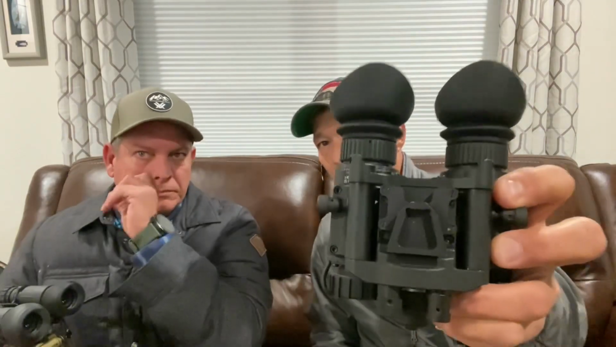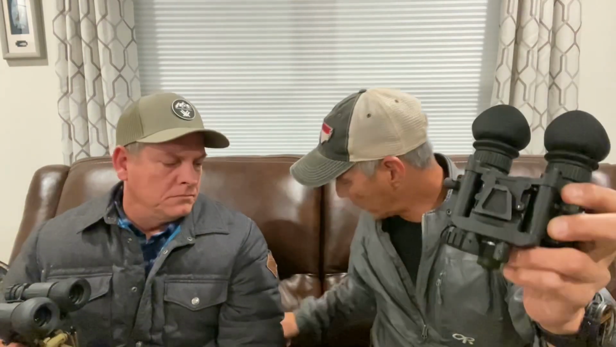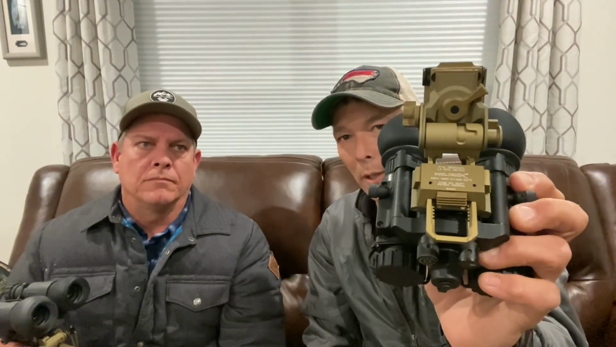So what you do is you buy this, and then you're also going to need the dovetail if you have, let's say, some PVS-14s or something like that. Did yours come with it? Your dovetail? Yeah. Okay, so his came with it, but a lot of them might or might not. But I've got a set of duals right here as well, and these are white phosphor. And when this interfaces into this G24, it is a solid lockup. I mean, there's no lateral play or anything, so it works out really, really well.